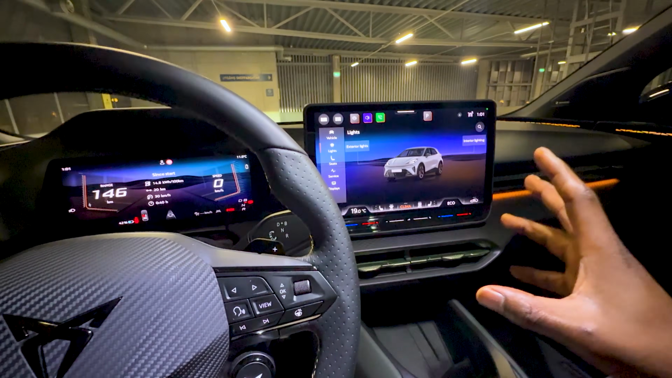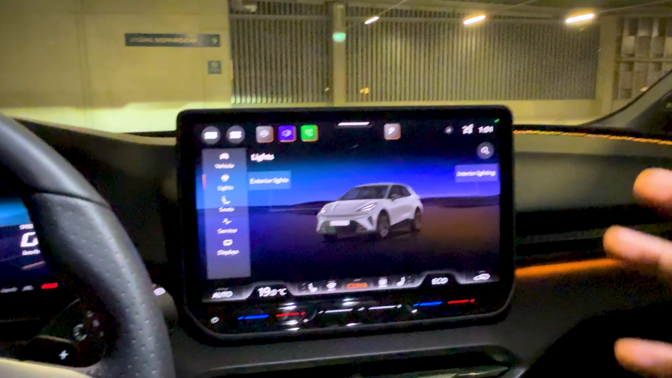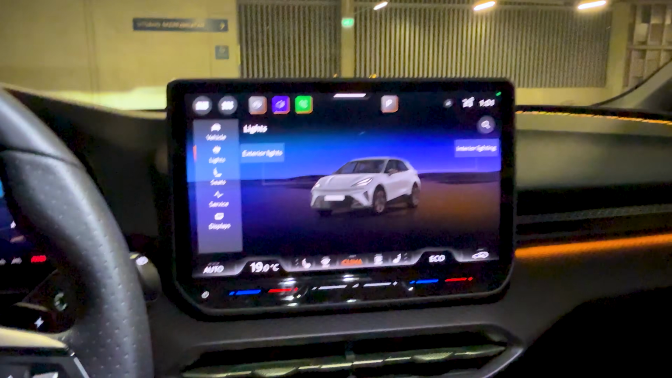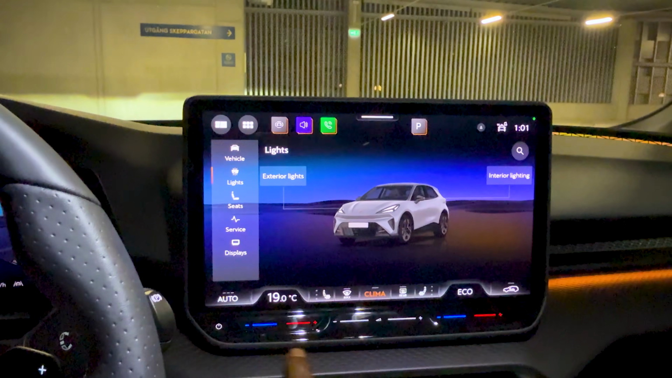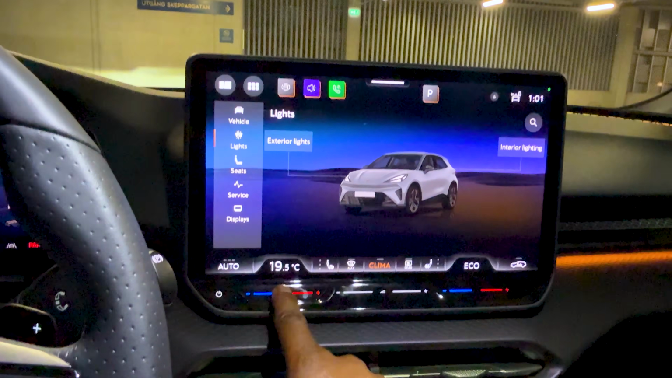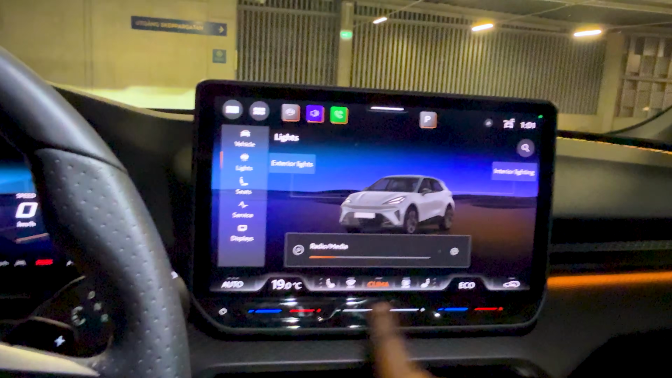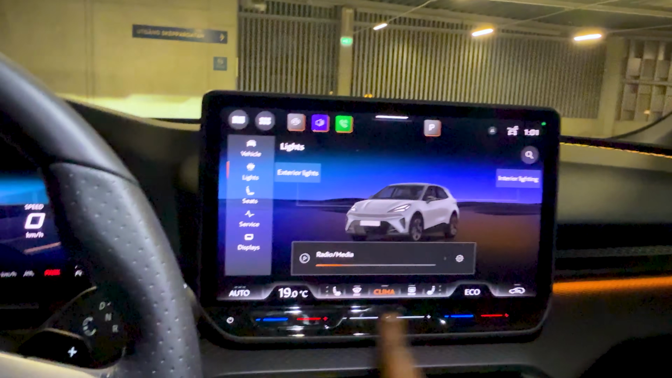This screen is a new Android based infotainment system. Works better than the previous generation infotainment system UI for the Volkswagen Group. However, a little bit of disappointment here. We still have those touch slider controls where you can adjust the temperature, but it's much more responsive now in this vehicle. The volume controls, you can see how responsive that is. That wasn't the case before.